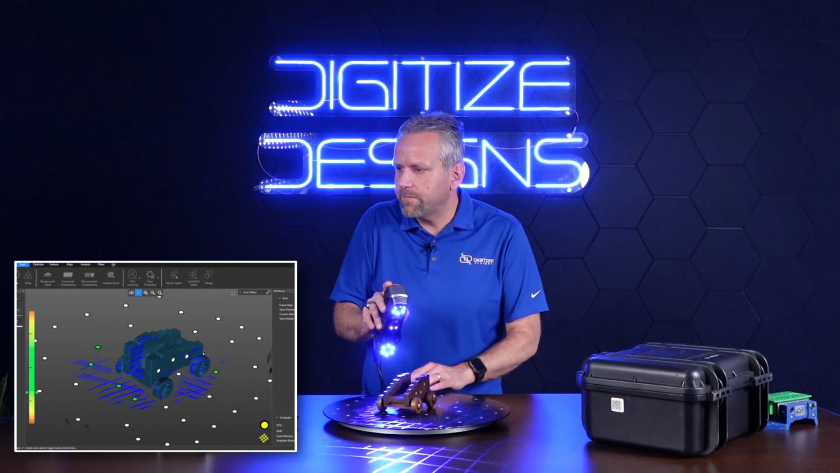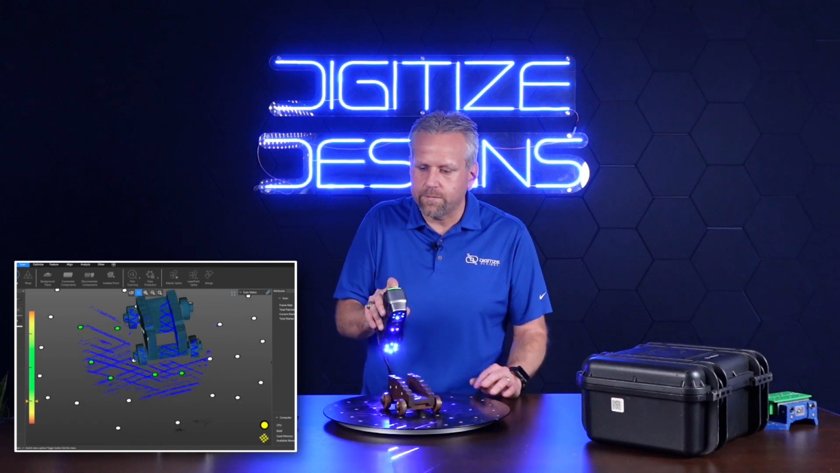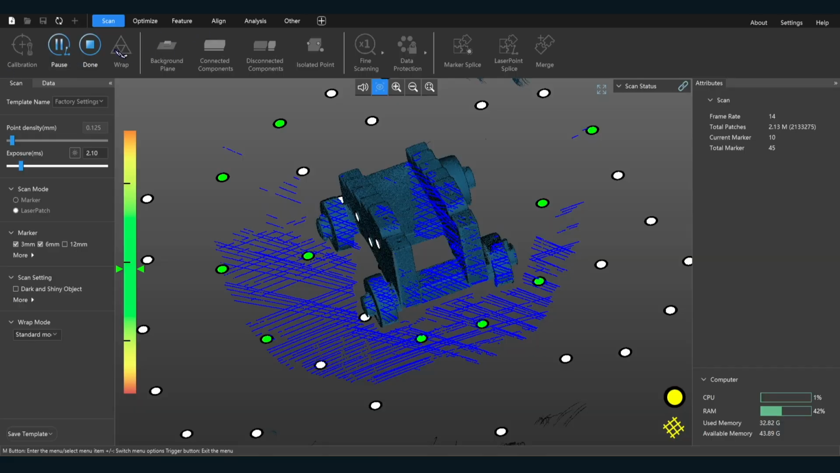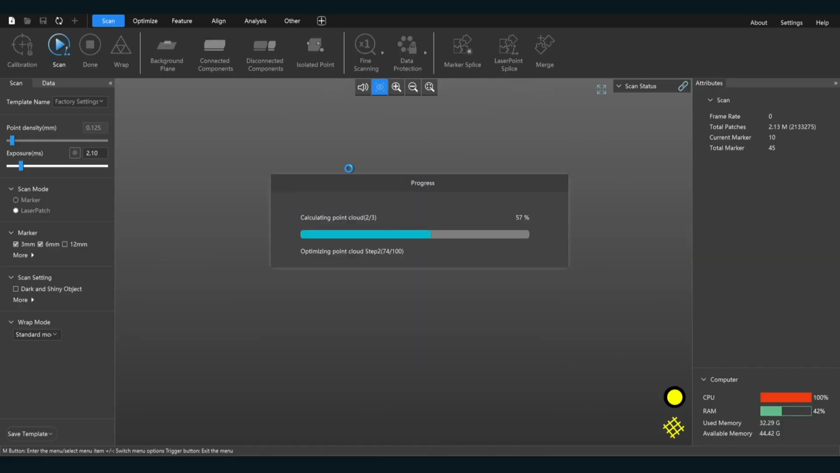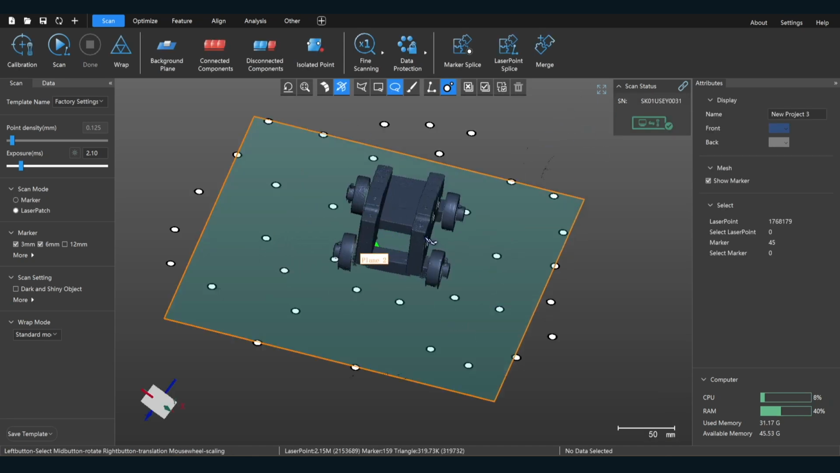So I feel like I've scanned this pretty thoroughly. We'll get some more on the other side in a second. You notice it's taking a little longer because we've collected a lot more data, because we have our point density set a lot finer in this case.